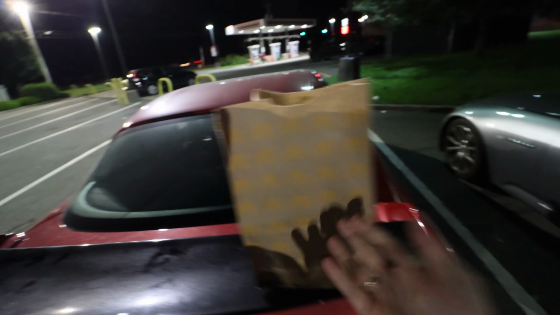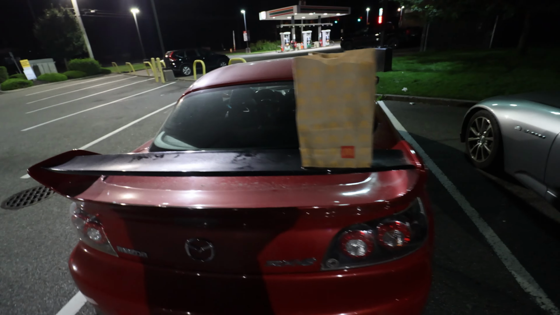Dang. You see, one of the benefits of having a wing is that you could also use it as a table when you're eating. One of the many perks of having our Magic Wing on your RX8, or any wing as a matter of fact. But yeah, we got Jason out here and we got Arda in his big body BMW.